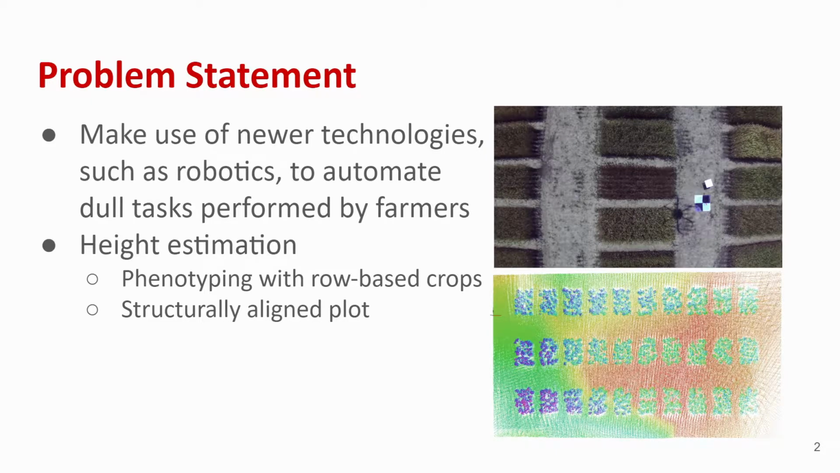For our project, we wanted to help in the area of crop height estimation. One of the best indicators of crop health is growth patterns. Accurately measuring the heights of plants can be a manually intensive task. Using robots allows a more accurate and complete data set to be recorded. We specifically looked at row-based crops that are used for phenotyping and that were structurally aligned within plots. We also performed detection of the plots within a farm.